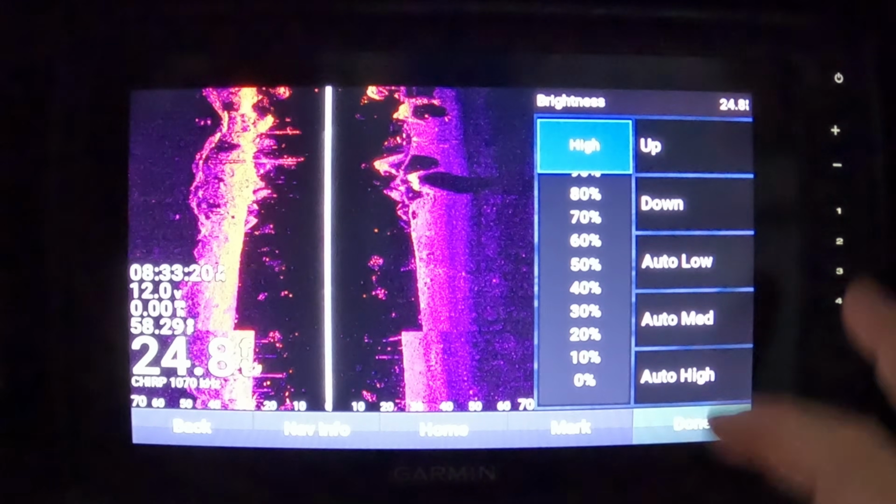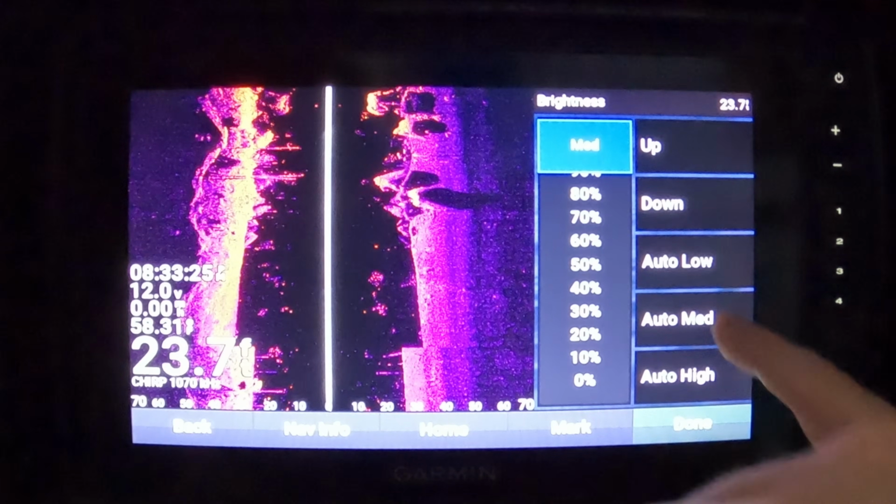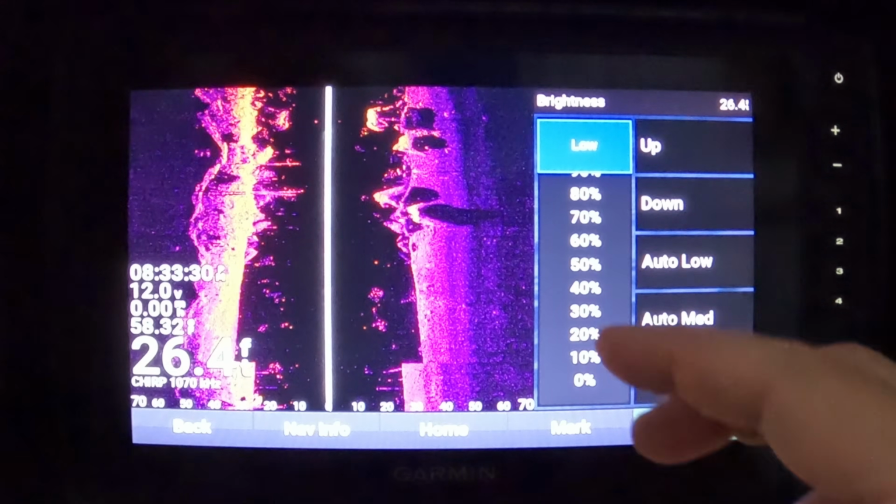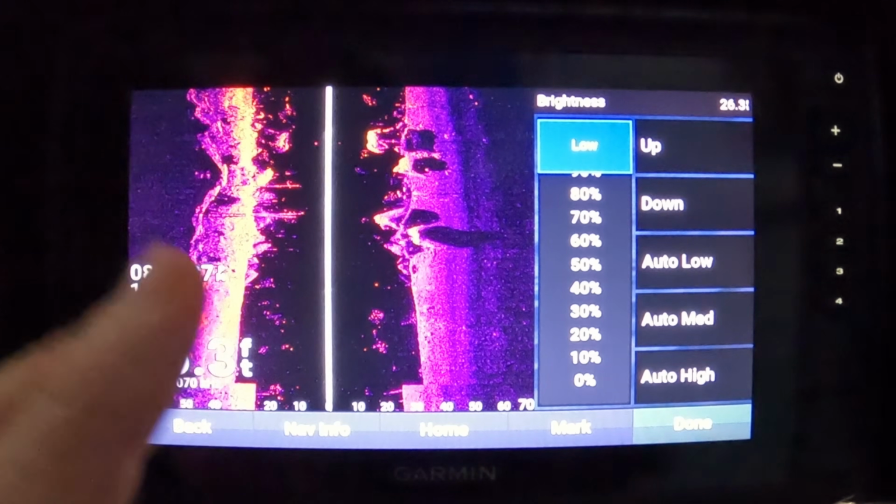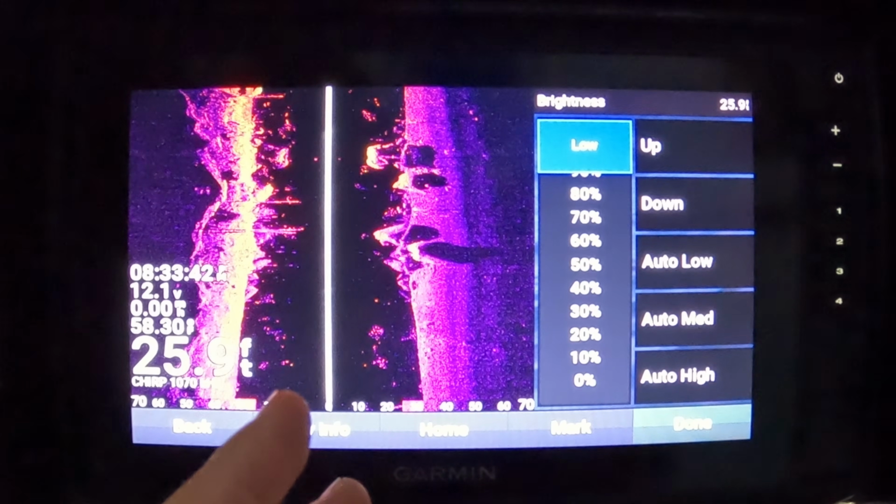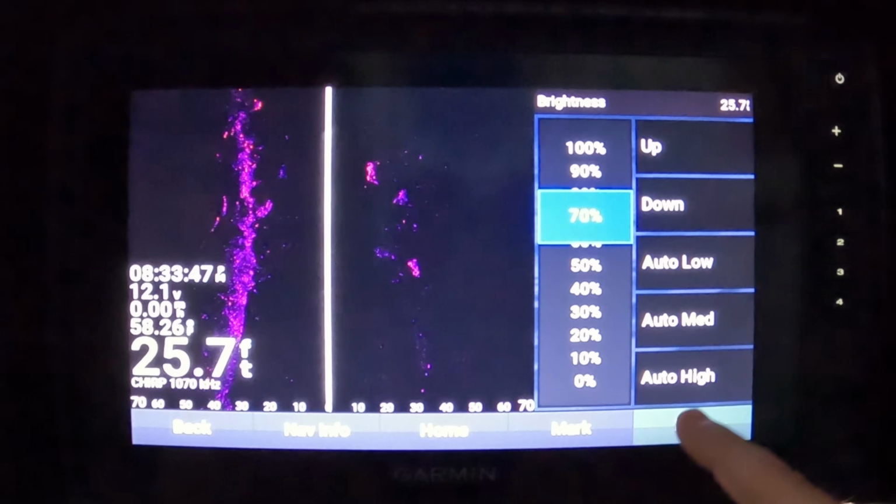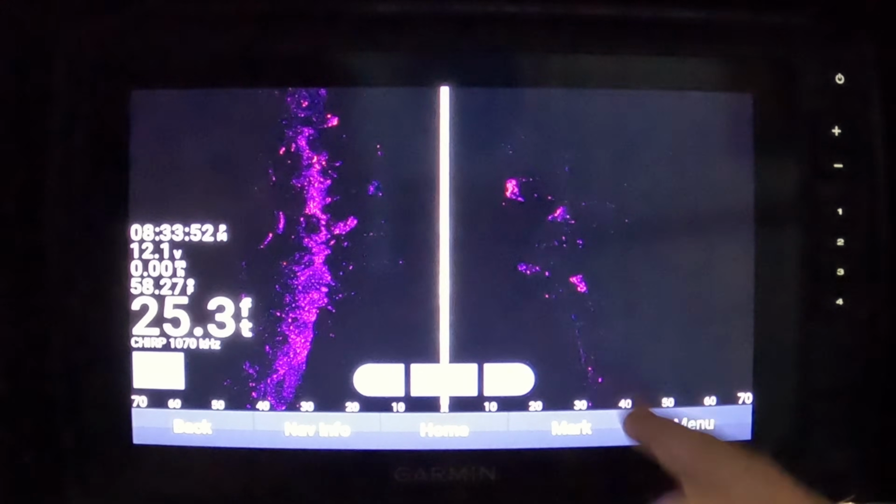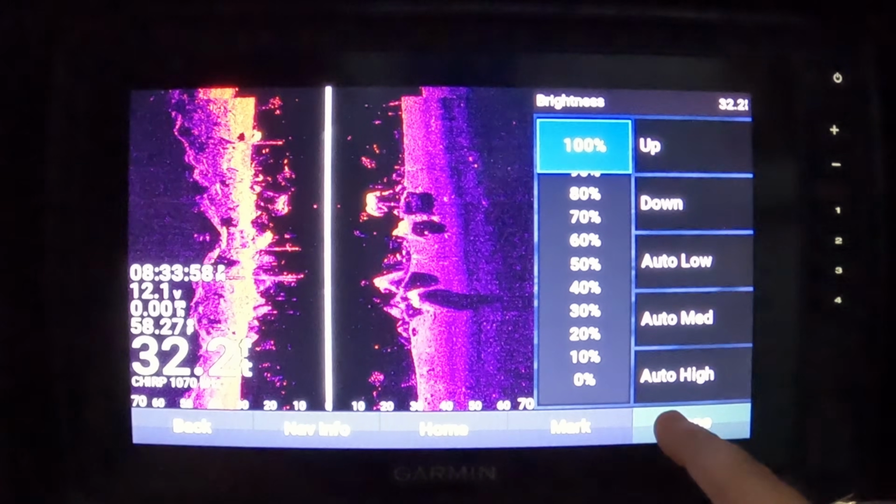Auto medium is going to be a balance setting for the moderate light conditions, like overcast days or when fishing in shaded areas. And auto low is best suited for low light conditions like dawn, dusk, and night fishing. These settings leverage the ambient light sensor to adjust the brightness dynamically while staying within the specified range. So you can also manually override these settings if you prefer a fixed brightness level. And so that's what all these mean. Next, let's head back in. Let's go back in here because that completely screwed up my screen. Let's crank it up.